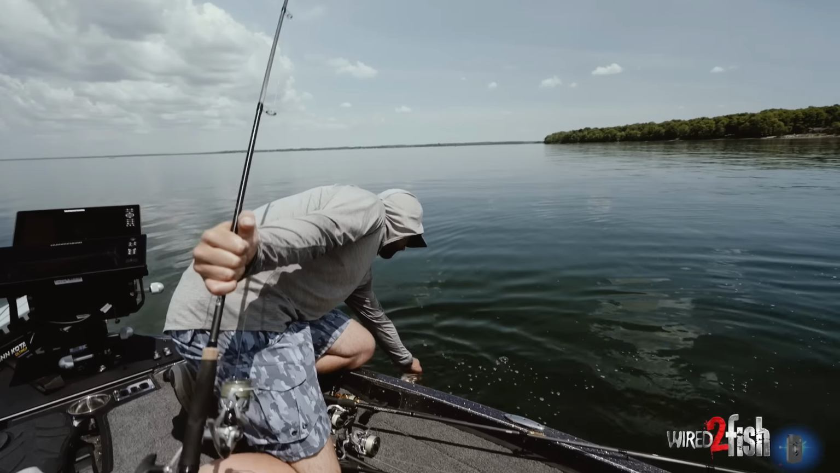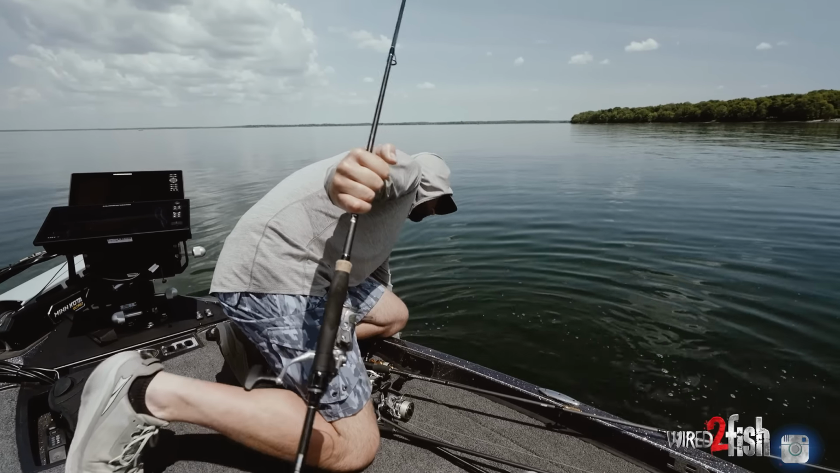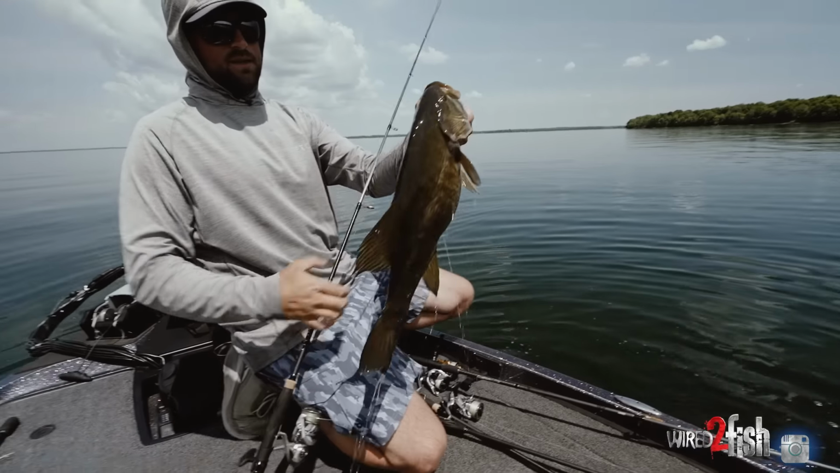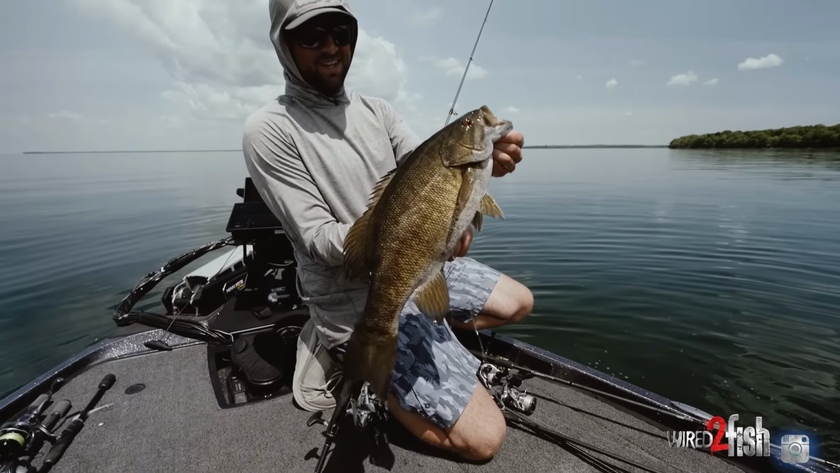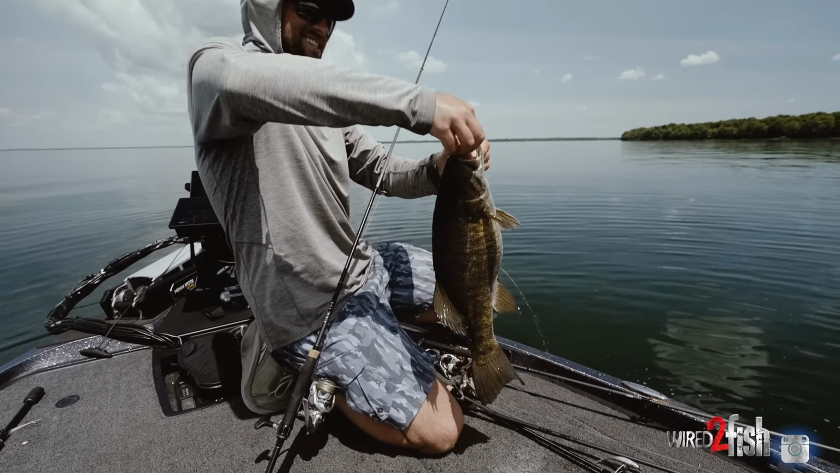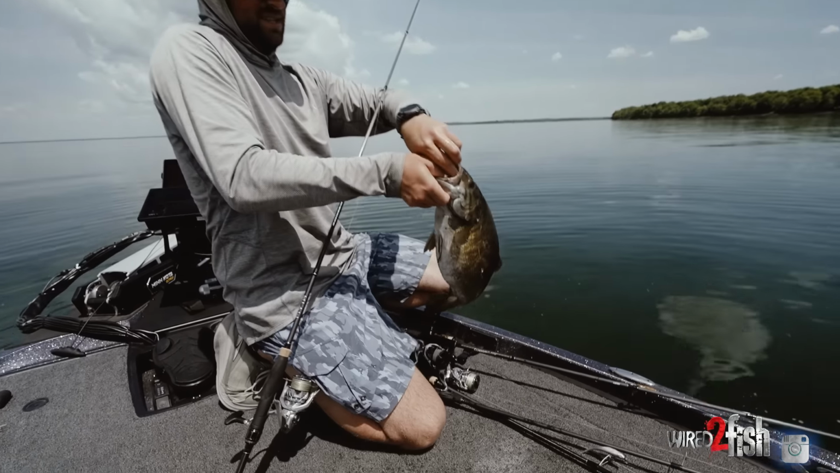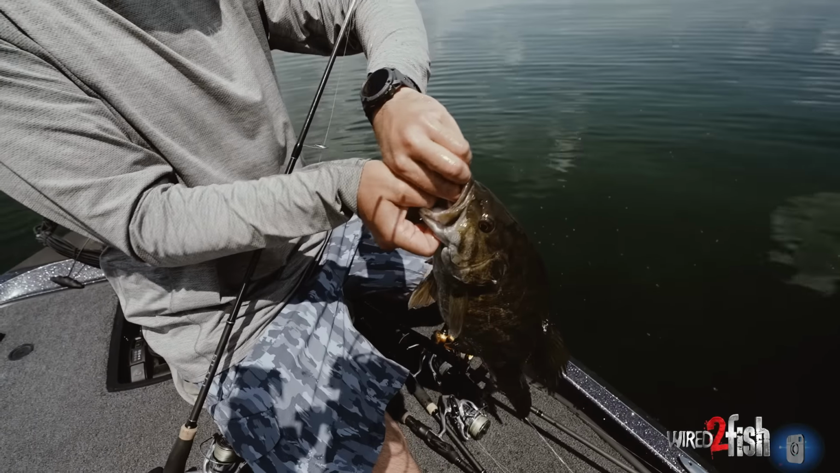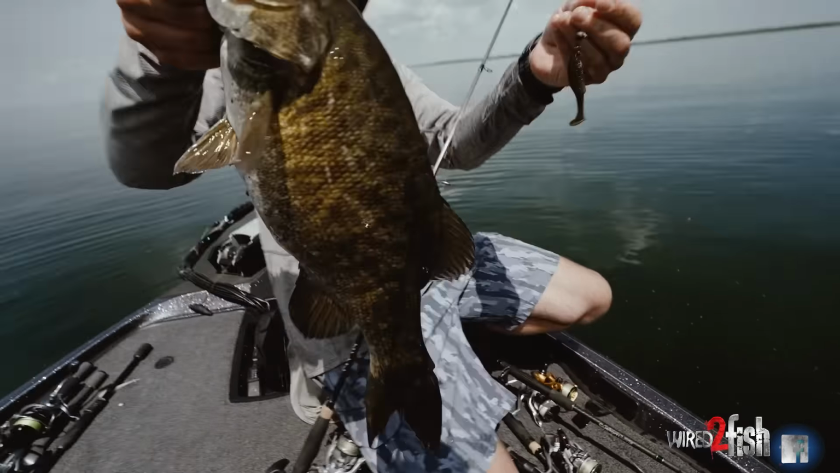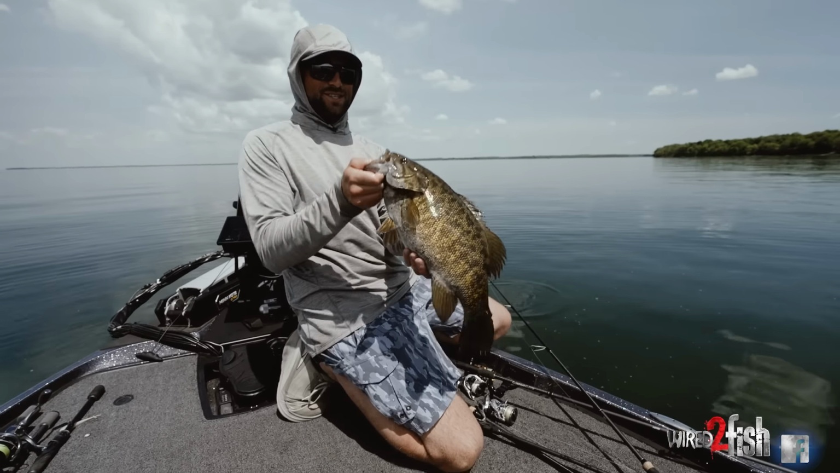Look at it. Come here. Oh, come on. Whew. Look at how pretty they are. Gosh. Oh, and that little head just pins them, man. Exactly what you want. It's a gorgeous one.